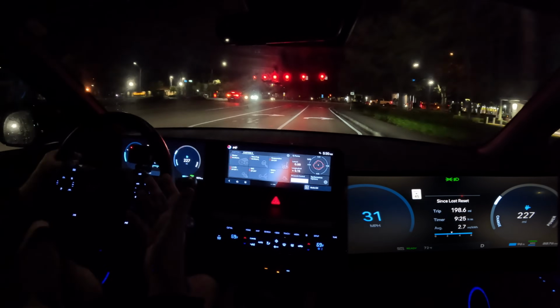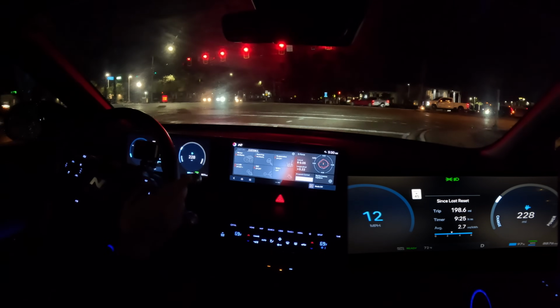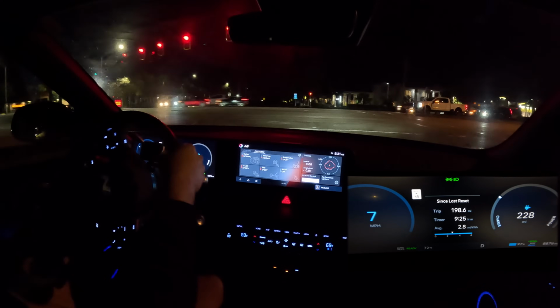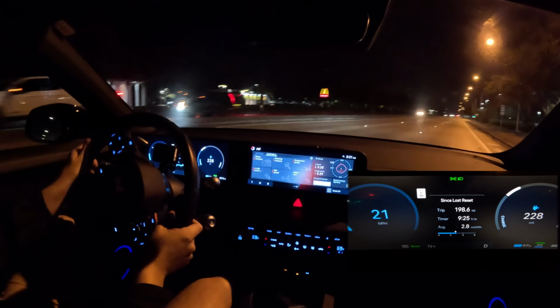I like to see my miles per kilowatt hour. This car, one, it's not efficient to begin with. If you try to be efficient with it, you're going to see 3, maybe 3.1 miles per kilowatt hour if you're lucky in town.